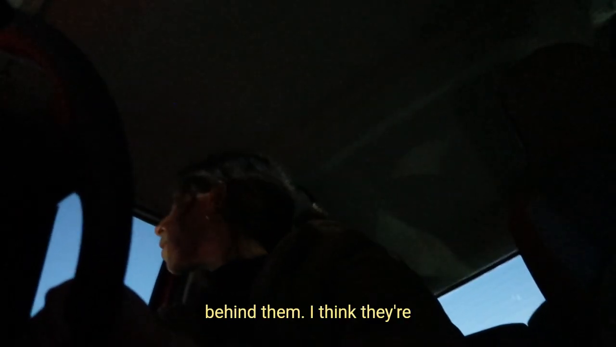Have a last bit of light blue light behind them. I think they're cumulus. Nice, juicy, fluffy cumulus.